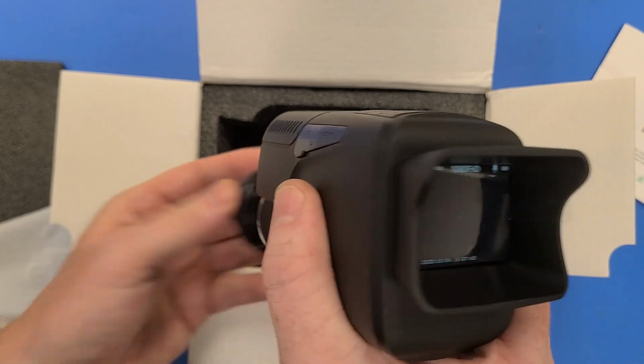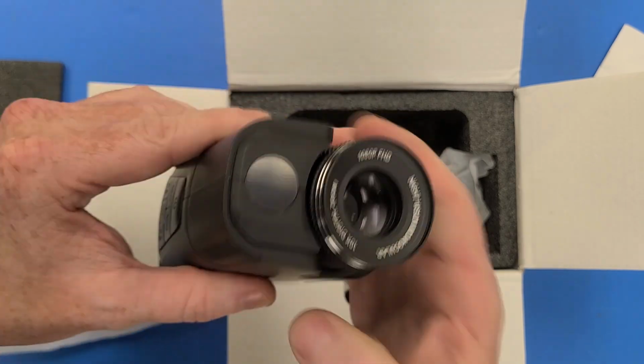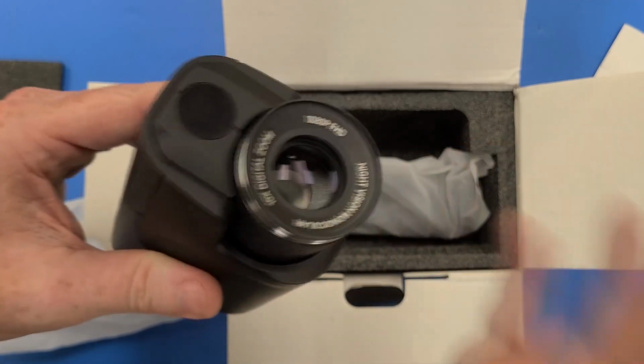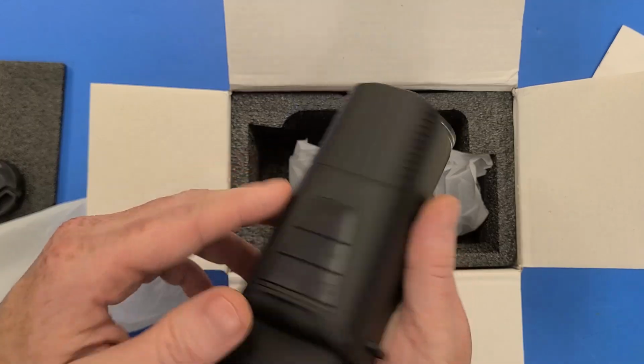This device has a built-in 5x optical zoom. It's quite an issue with that because you're really up close to things. And of course, it does have a manual focus ring. There's no autofocus on this. So, it's probably good for far-off observation, seeing things far away.